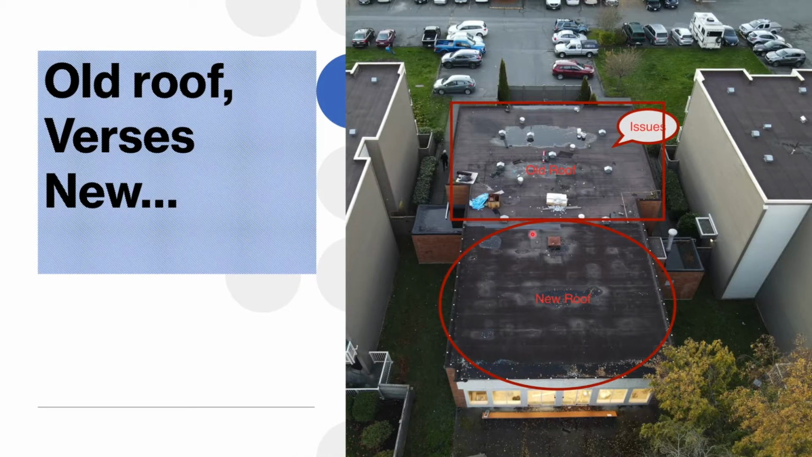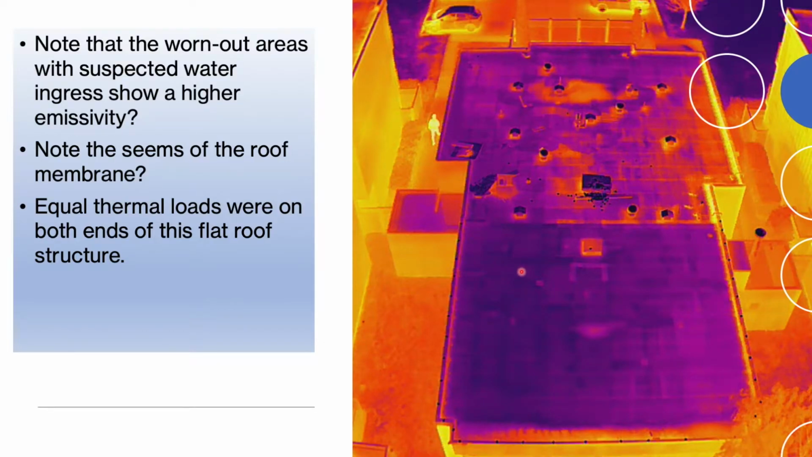So here again is just highlighting the old roof versus the new. There's the old structure and there is the new roof structure. Now we'll switch over to the thermal, and that's what the thermal would look like. Immediately we look at this area and we can note some specific areas of interest. Right there is the barrier of the new roof. Obviously very apparent right there. That section is all new.